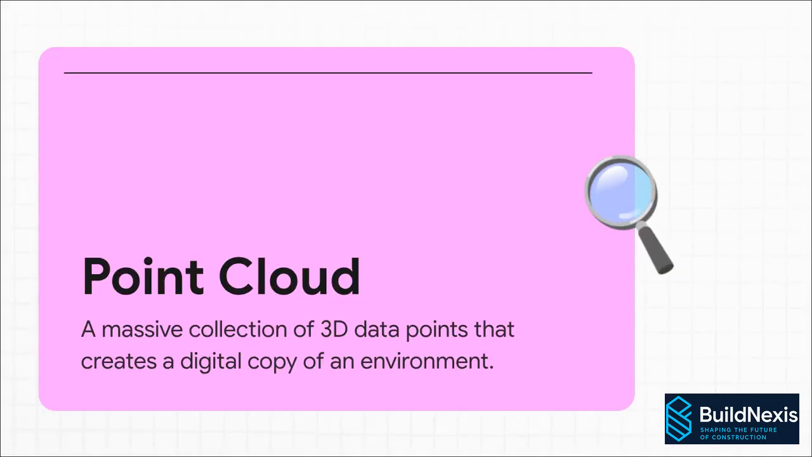All those millions of data points form what's called a point cloud. And the best way to think about it is like a 3D model made of digital confetti. Each tiny piece of confetti is a super precise measurement. And when you put them all together, they create a perfect digital copy of the tunnel. This is what engineers call a digital twin.